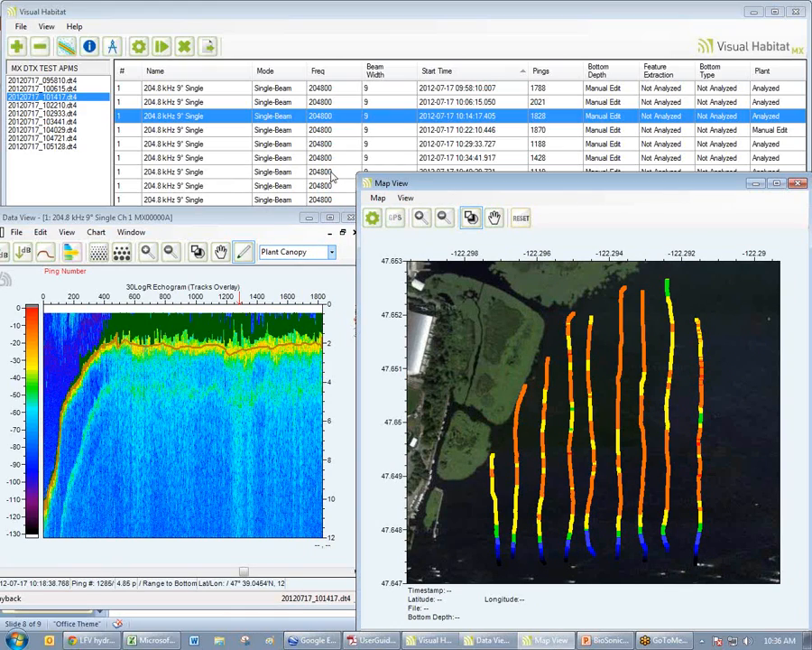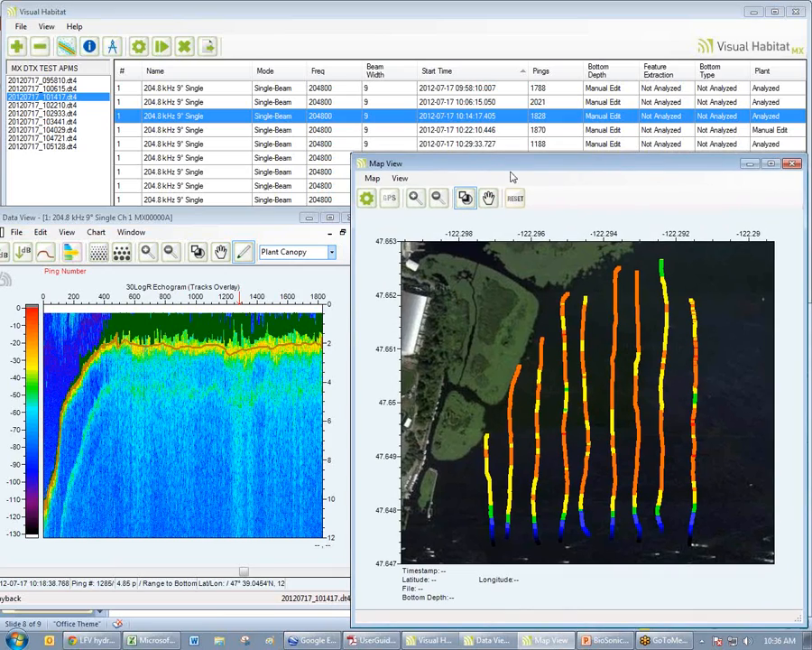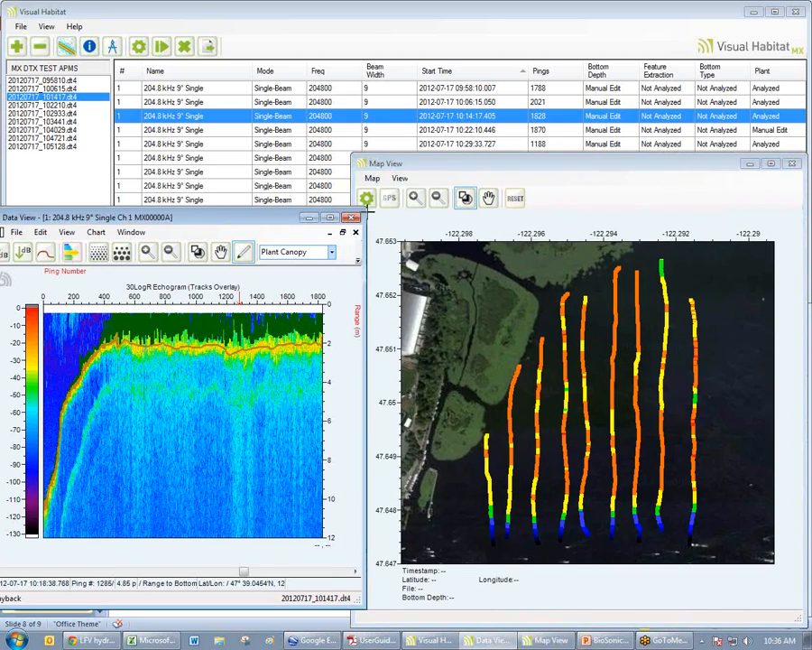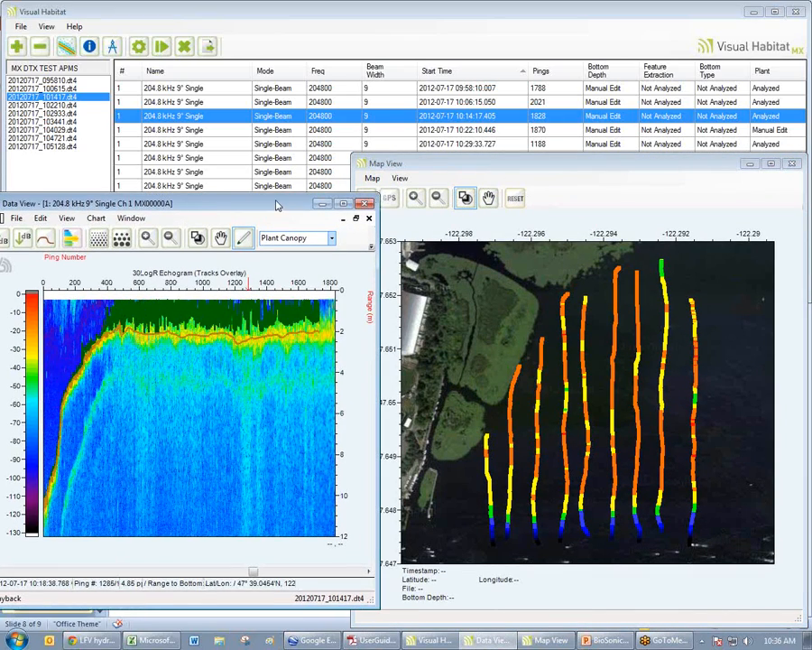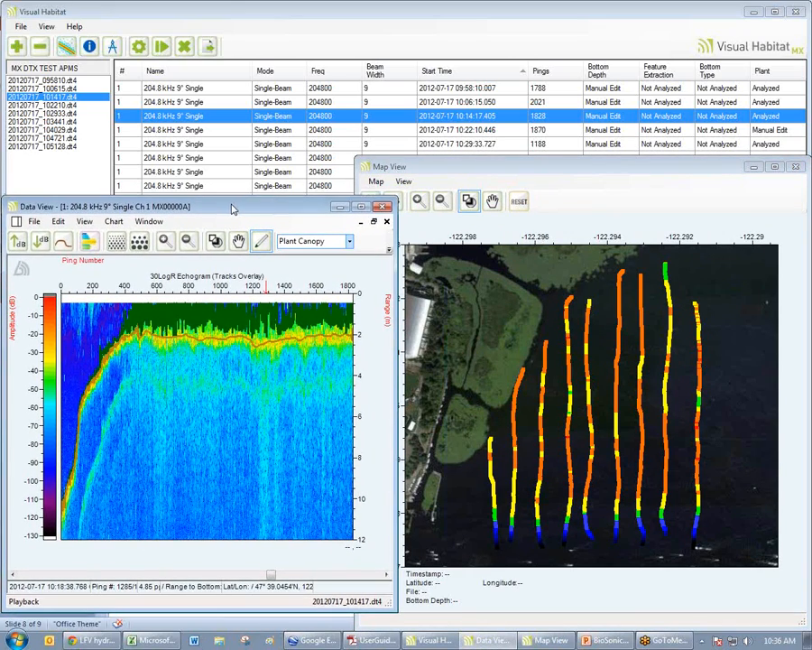So until now, we have been working inside the software. We haven't exported any information. We've just been processing and visualizing our results. So once we are happy with the colors of our map, we like it, the results, we believe it, we have visually verified everything. Now we are ready to export.